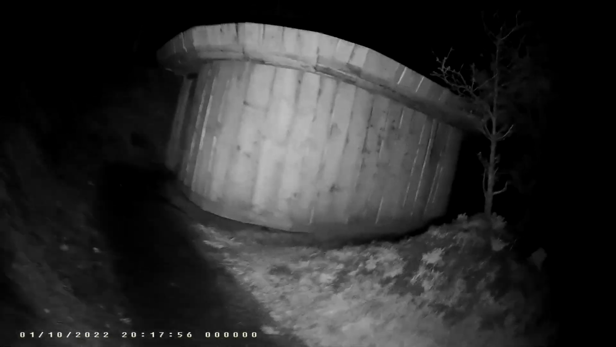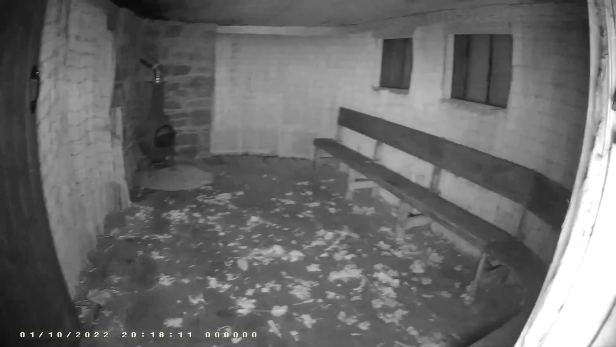I like the way this is done. New paneling, because what I can see is new nails, fresh nails. This is a massive door.